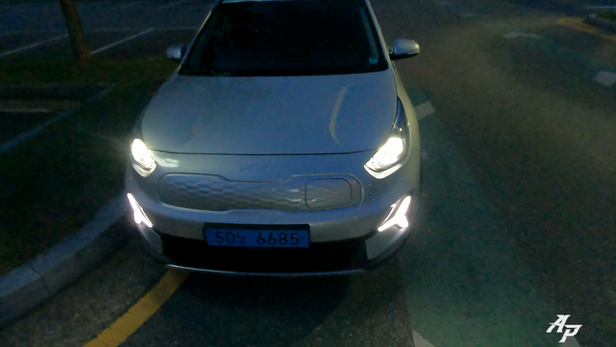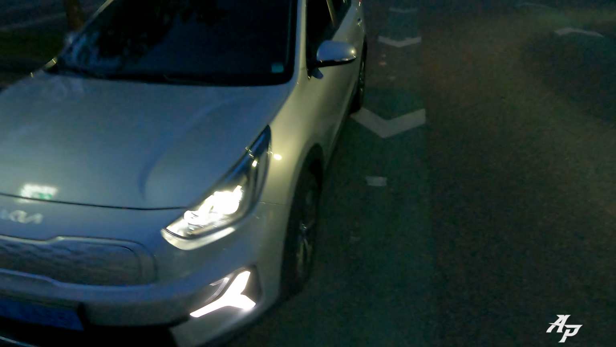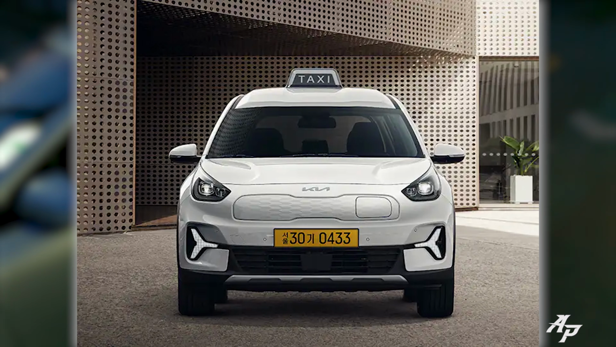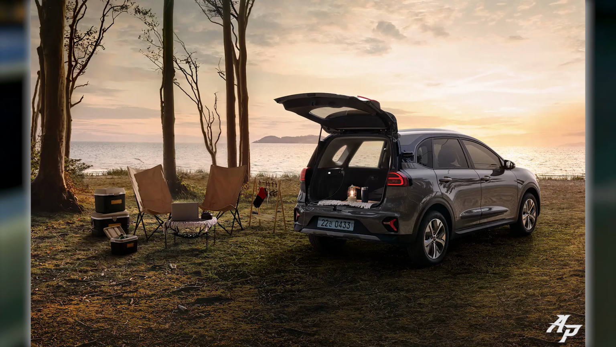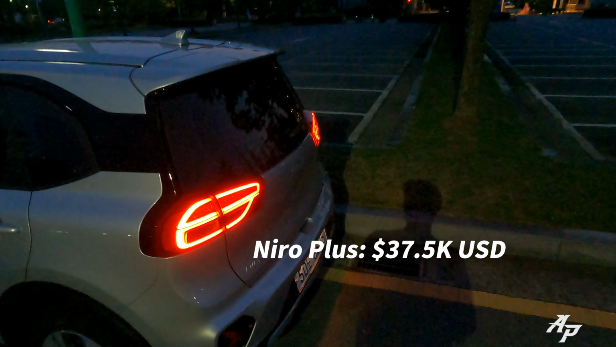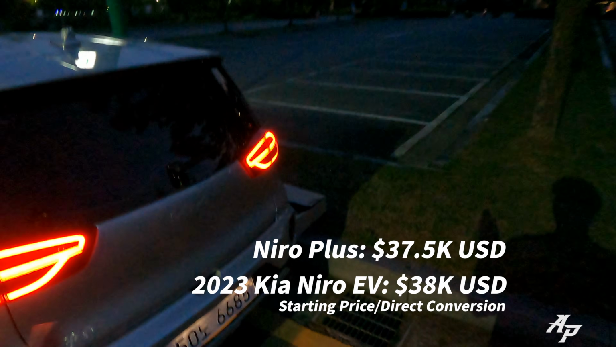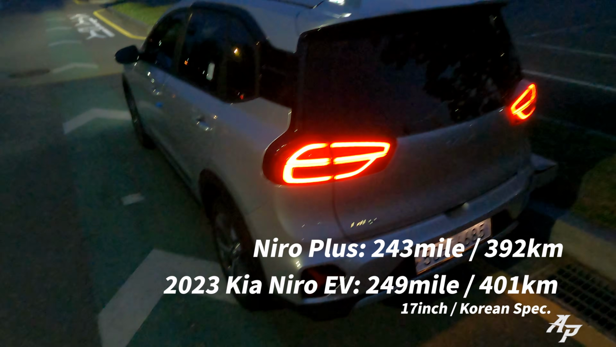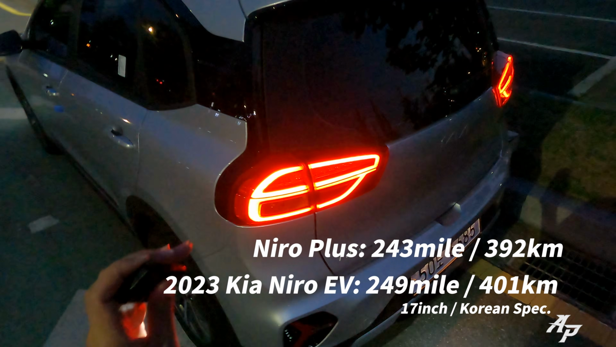Today we have this Niro. It's called Niro Plus here in Korea. It's actually sold as a taxi or camping car here in Korea. Price wise, it's a little bit less expensive compared to the all new 2023 Kia Niro EV, but range wise it's a little bit less. And it says Niro Plus here.